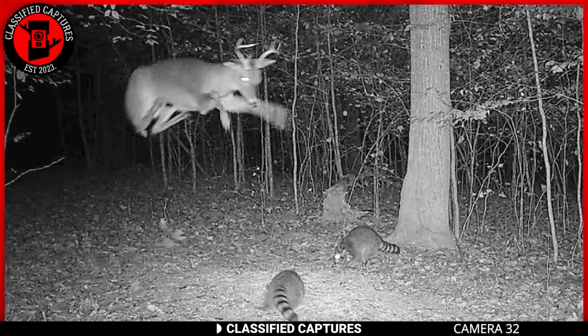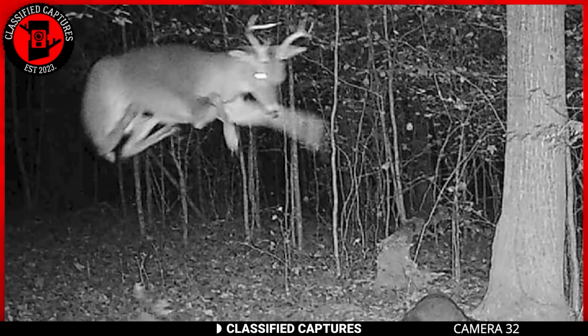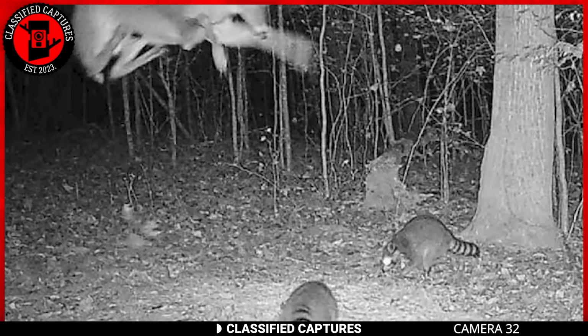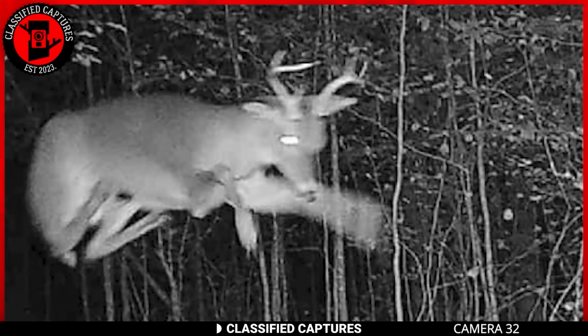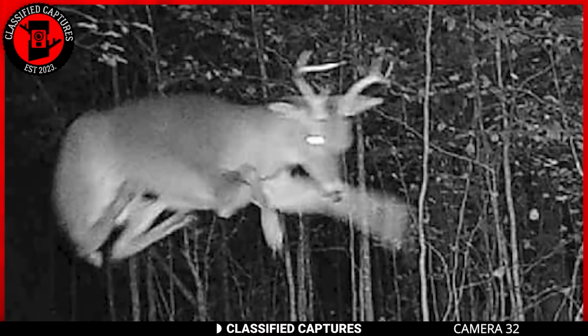In this footage, we can see two raccoons on the ground and a deer floating in the air. Seems the camera captured the image at the right time. What do you think was happening when this photo was taken? Could it be a secret woodland talent show where the deer is auditioning for a role in Santa's sleigh, aiming to be the next Rudolph?